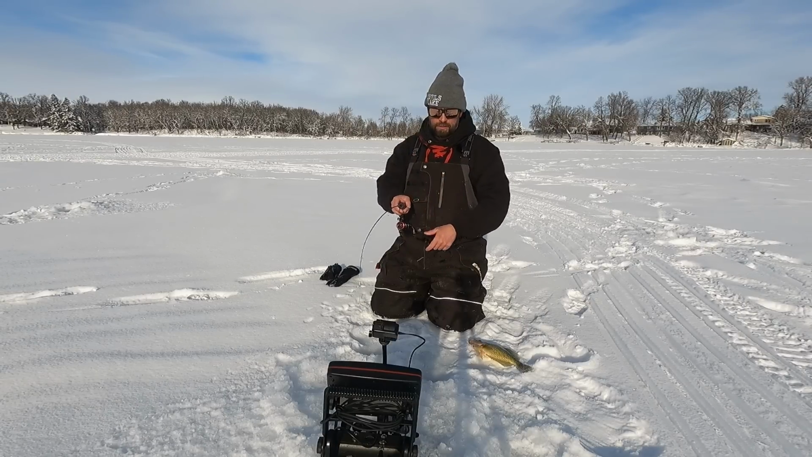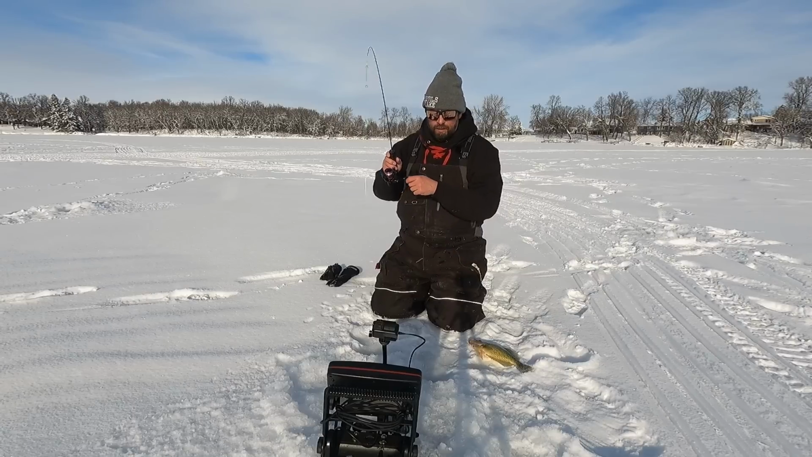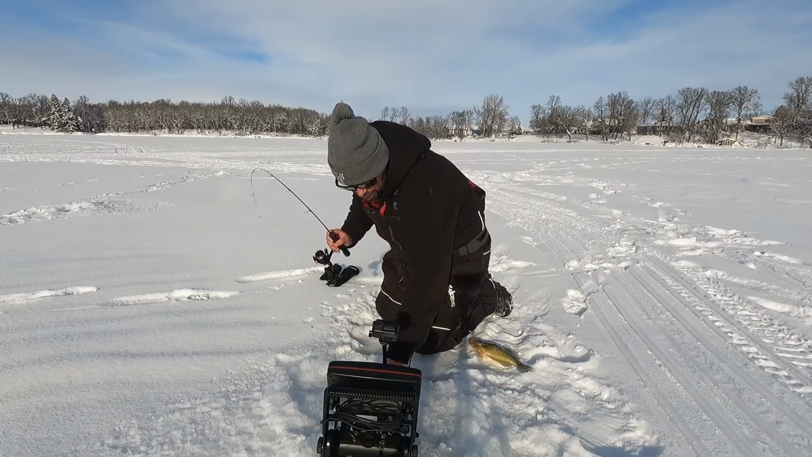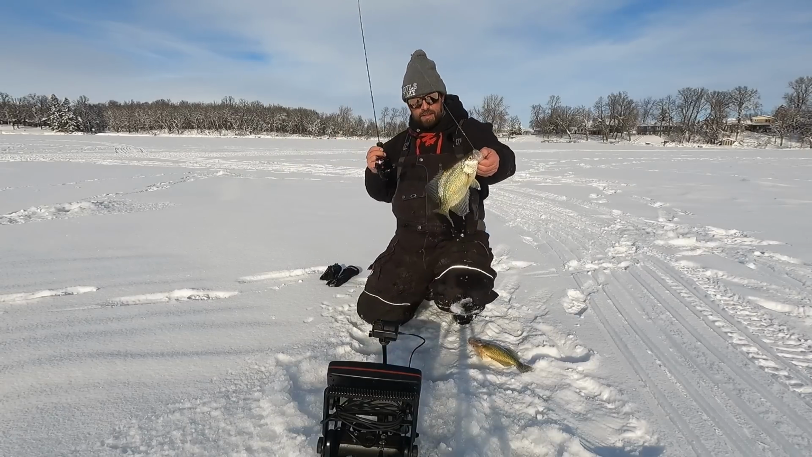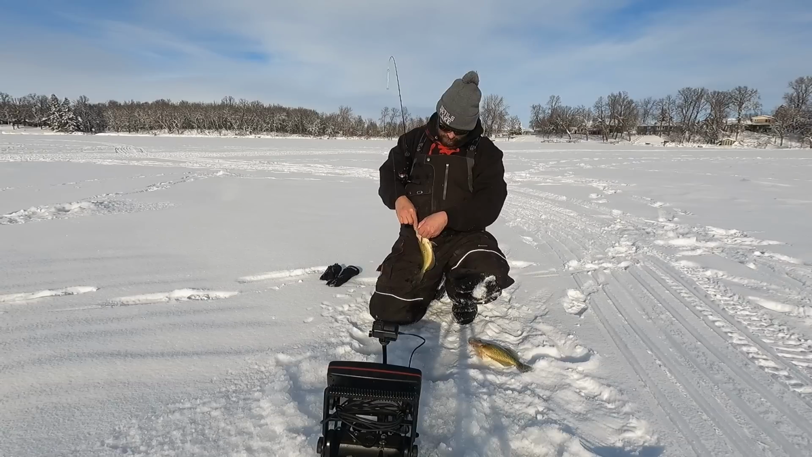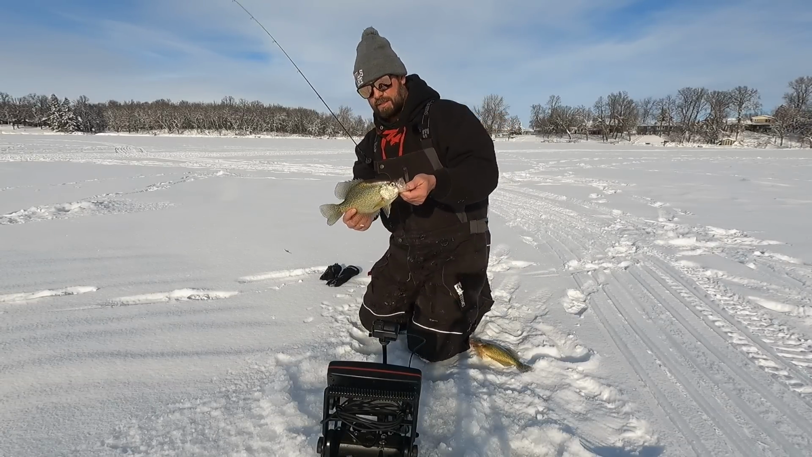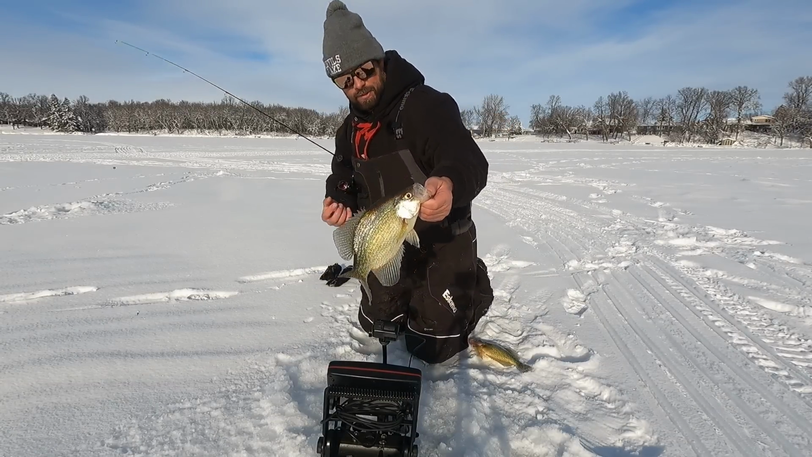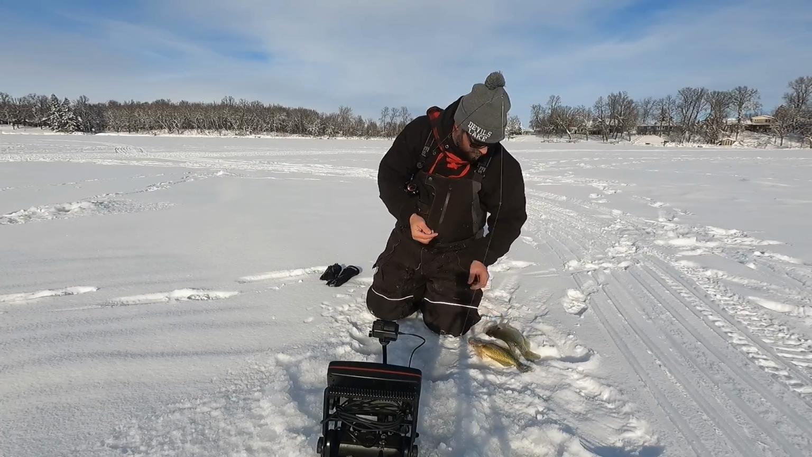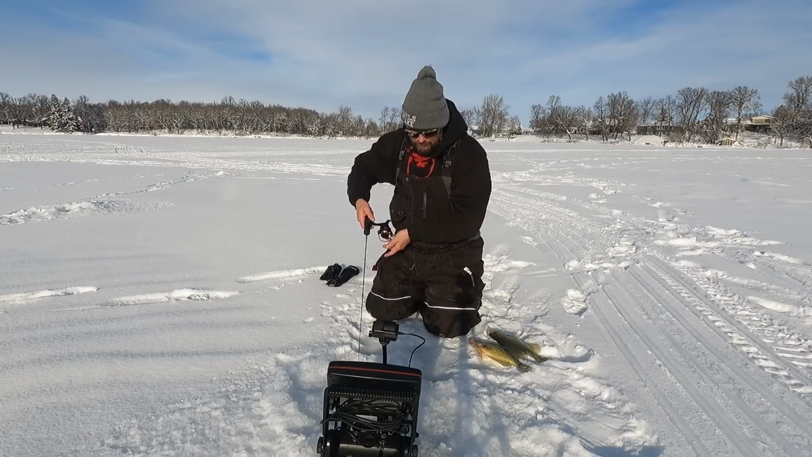Making moves, you guys. The old precision noodle, just working these fish like a scalded dog. Another, look at that, there's another nice fish. Whew. There's probably an 11.5 incher, probably a twin to this one actually. Yeah, about it too. Let's get back down there.